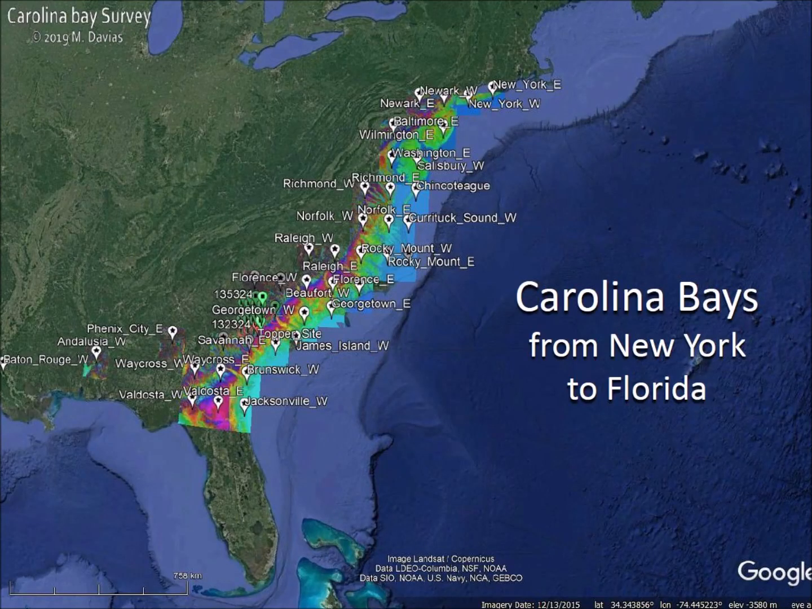The Carolina Bays are found from New York to Florida. The Carolina Bays are shallow elliptical depressions with raised rims oriented toward the Great Lakes, but their shape varies depending on the terrain and the erosive effects of wind and water.